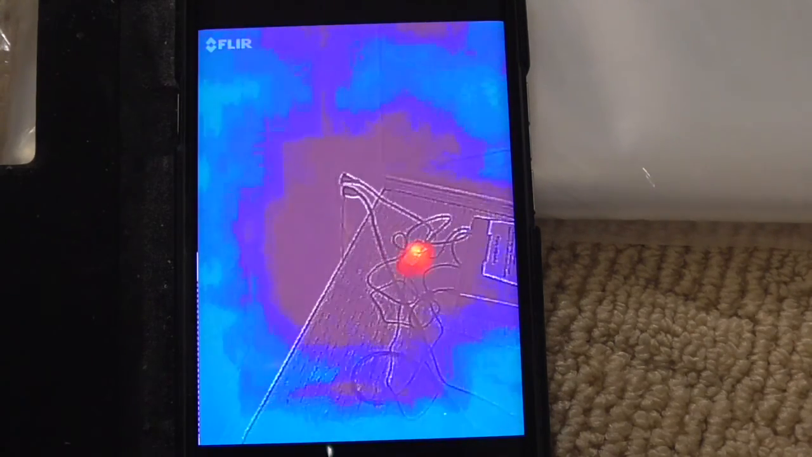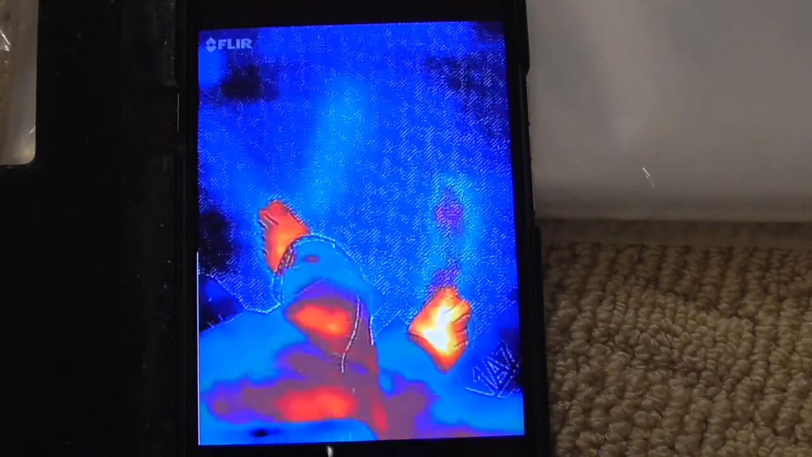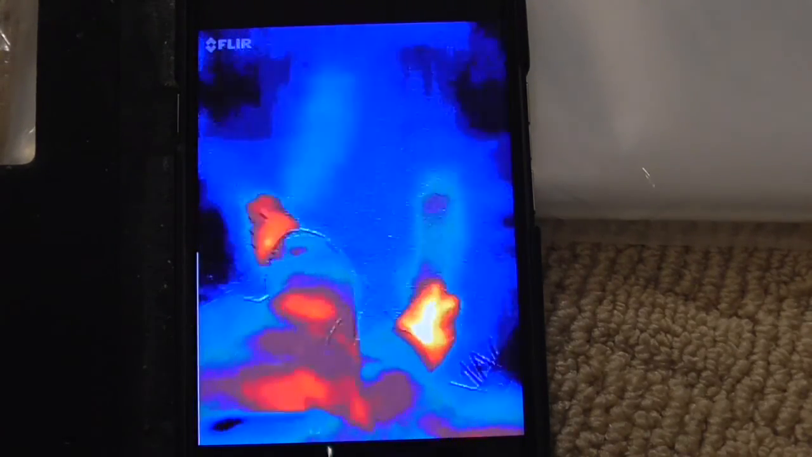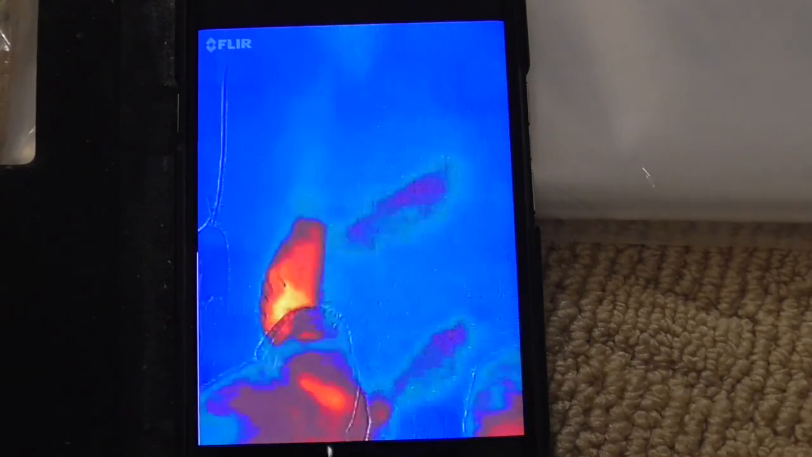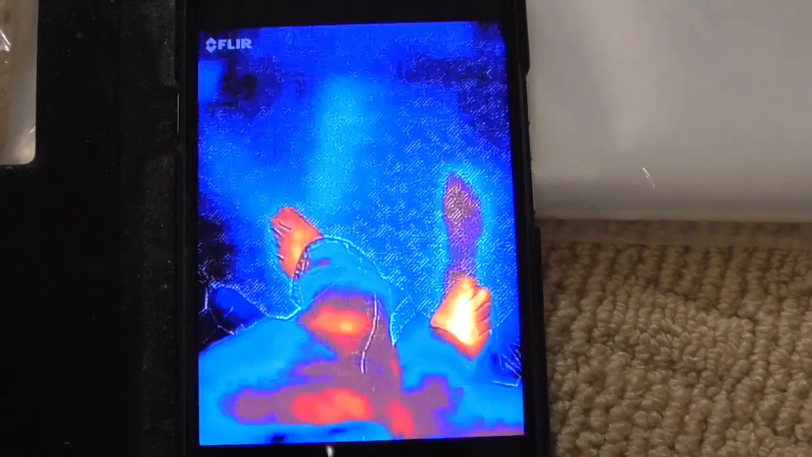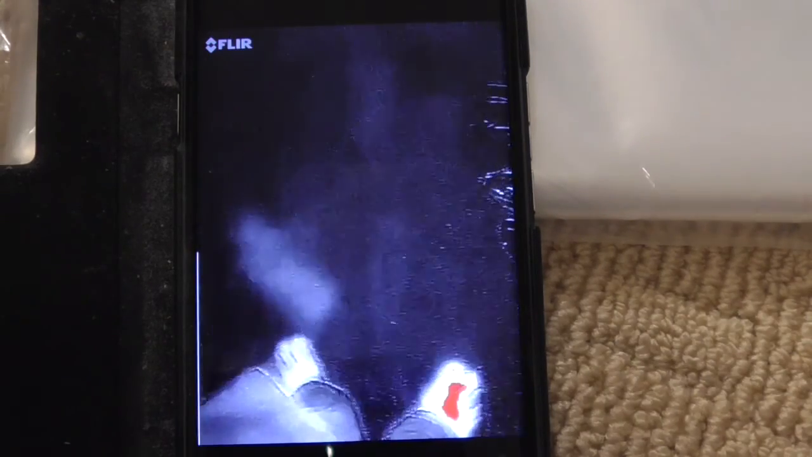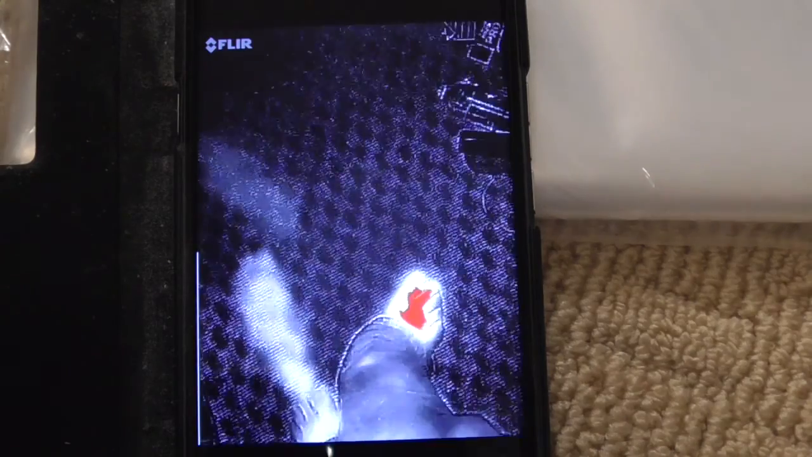This really just doesn't seem practical to own. Now I'm on the lava setting, different colors again, and you can see the heat coming off of my foot. I don't really know how practical this camera would be because it doesn't seem to do anything. It's going crazy trying to zoom in right now. And I'm back over to the black and white hottest setting. So let me move my foot.